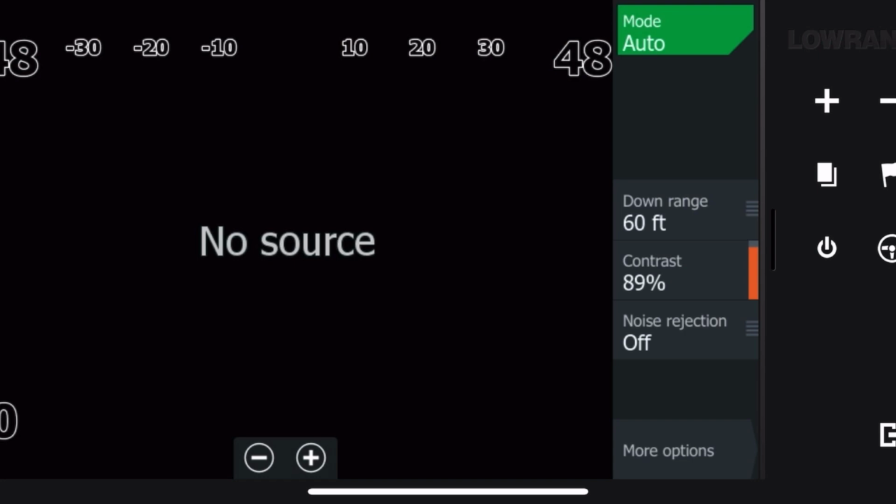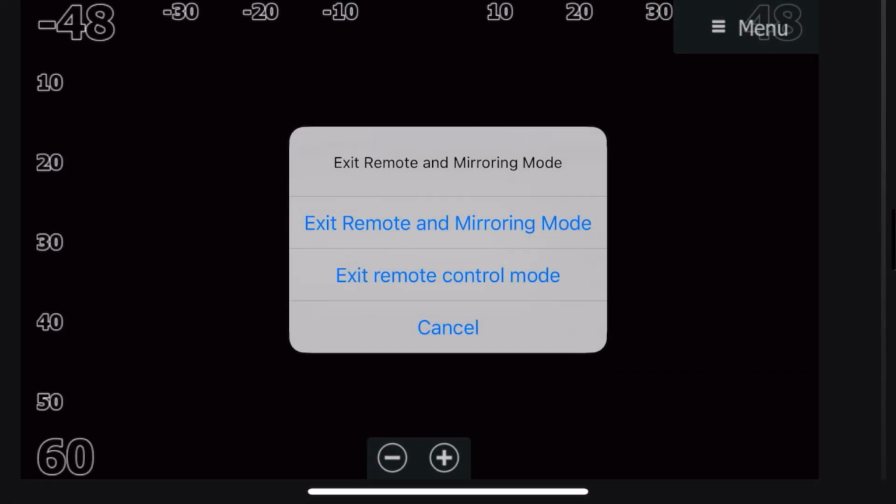It is free to use for recording, so you don't have to pay the yearly subscription. You just mirror it through your phone or device.